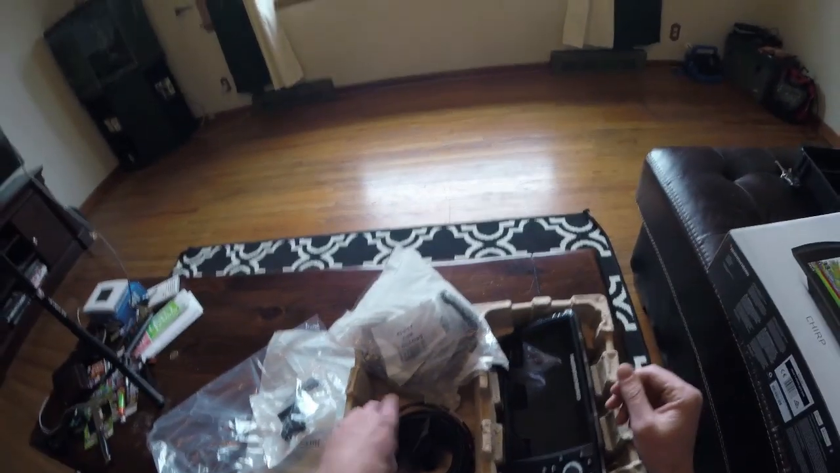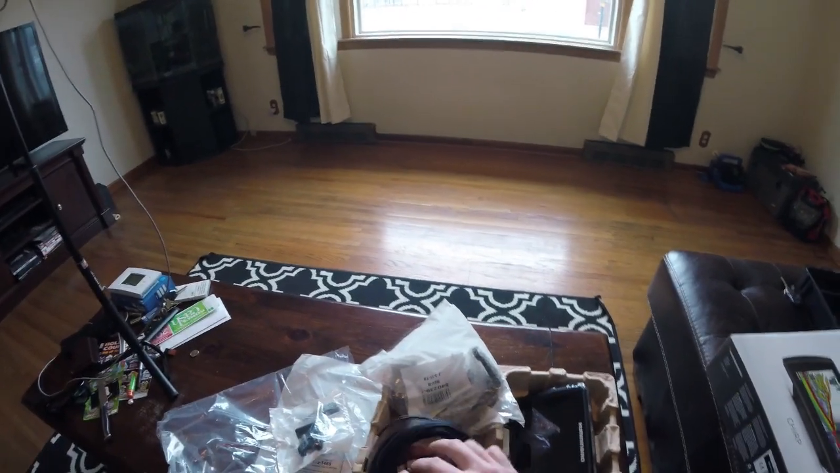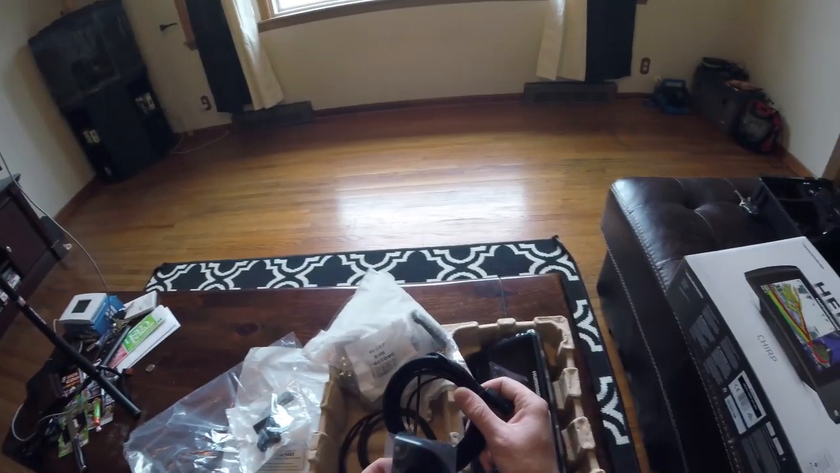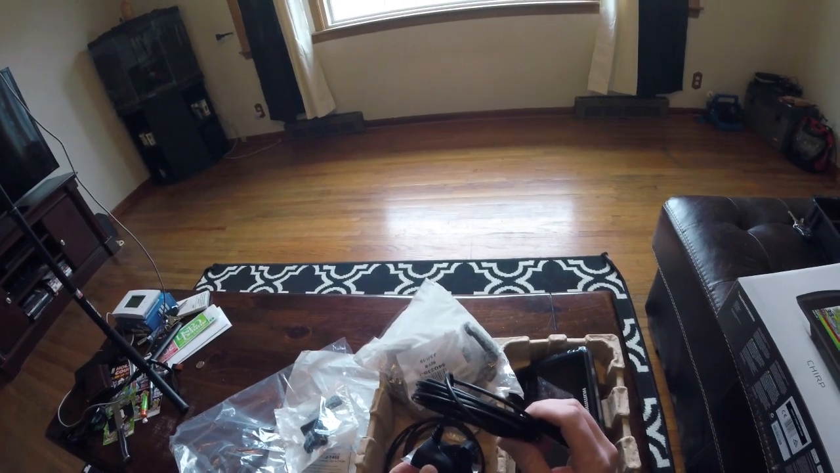And there's not a whole lot in this box, guys. The only other thing I'm seeing in here is the actual transducer and the power cord. That's really all there is to it, guys. Small transducer. I don't know how they're getting such great capabilities out of the small transducer.